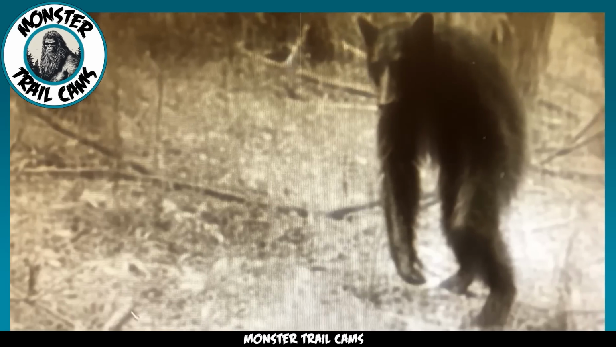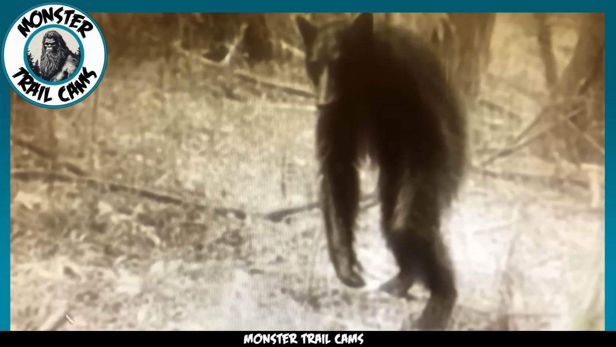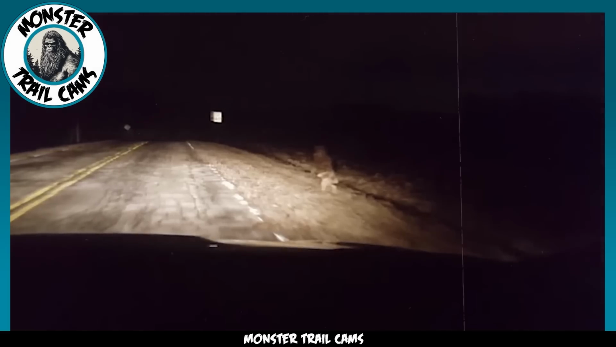It has the face of a bear, but something is seriously off about its body. Let's talk about those front legs, shall we? They're freakishly long, much longer than your typical black bear. And if that doesn't leave you scratching your head, wait till you get a load of those hind legs. The angle at which the thigh and knee bend suggests a body structure more reminiscent of a human or some kind of human-like being.